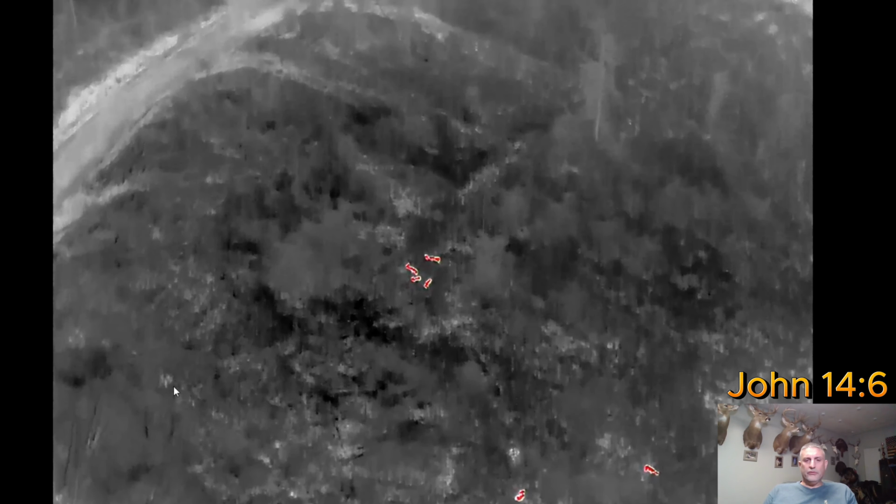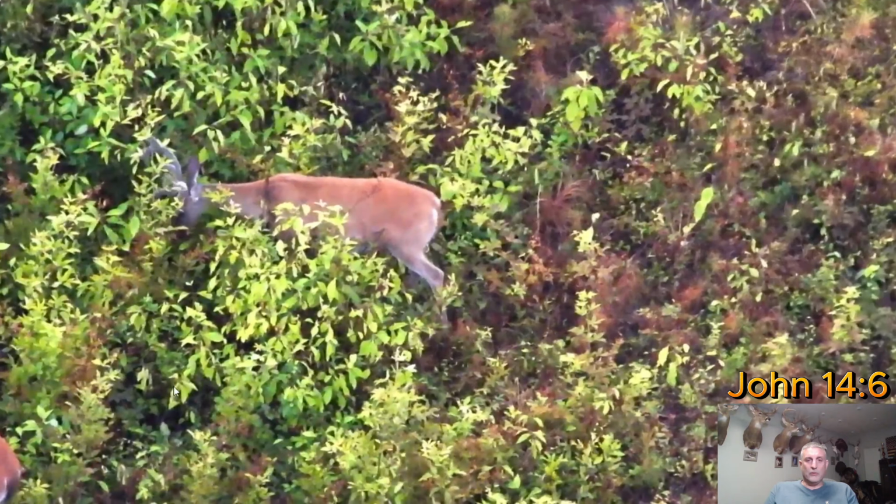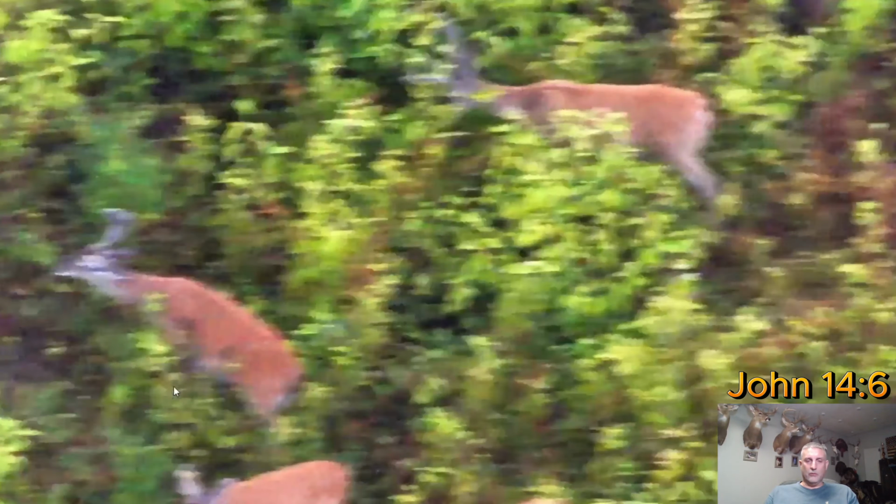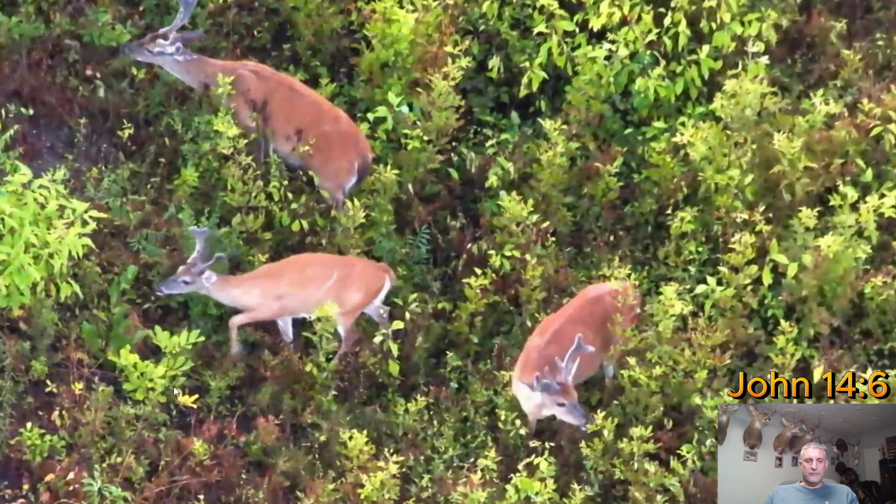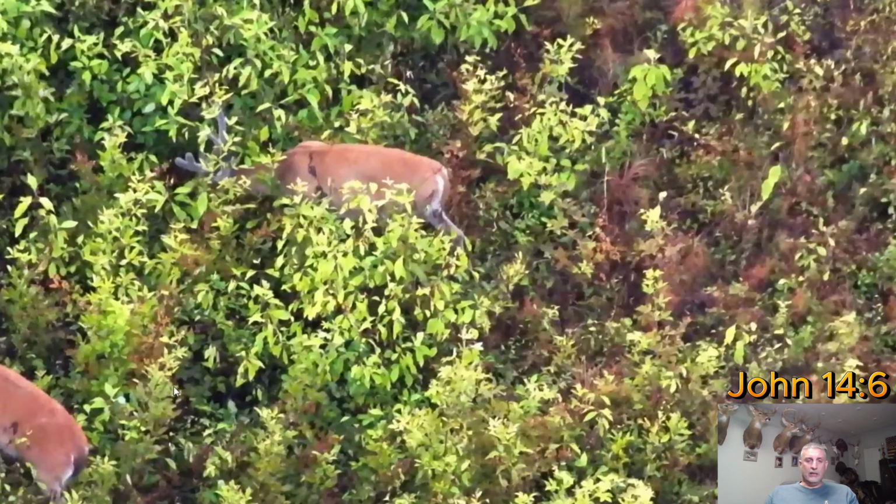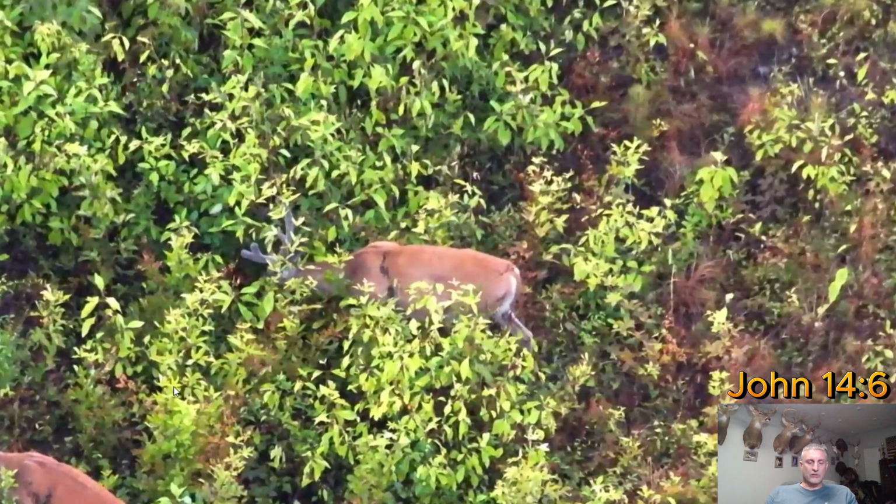Let's watch these deer. Also, if you've got property here in Central Alabama and you just want to see what's on your property, man, give me a call. I'd be happy to come out and we'll fly it and get you video of it. You can take a look at all the deer on your property, all the bucks. Some people may use that for doe management, to see if they need to take so many does, and some people may just want to see what bucks are on their property.